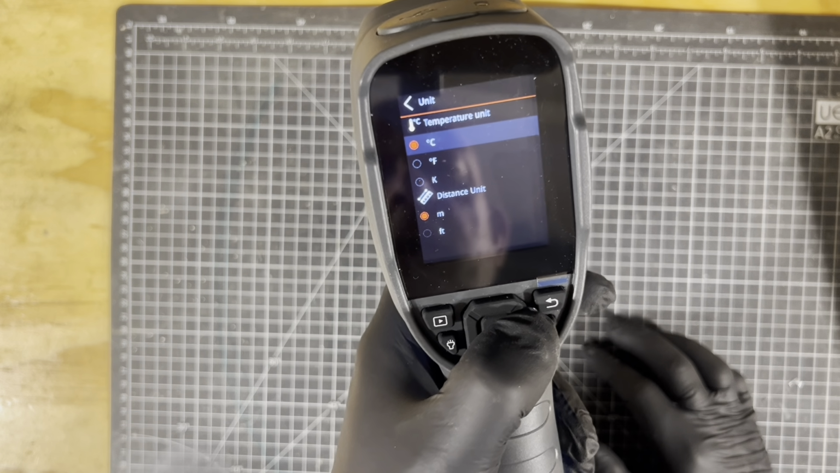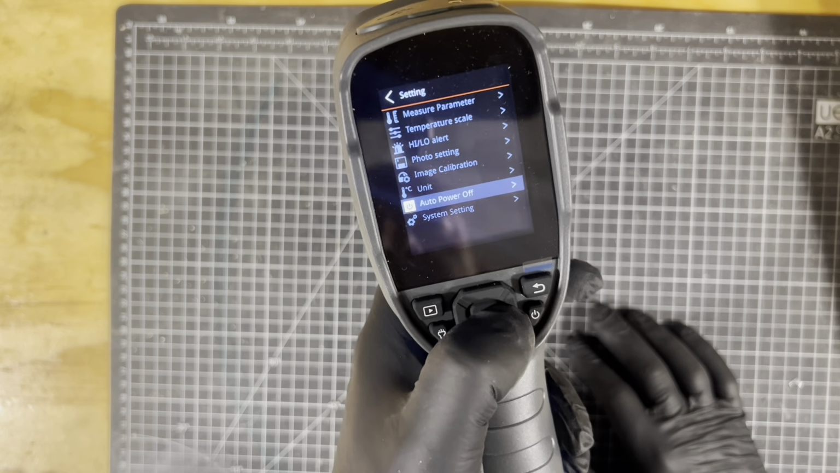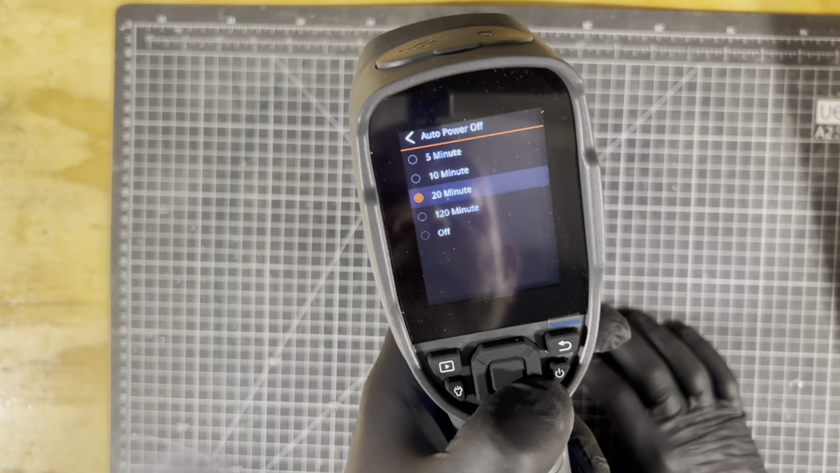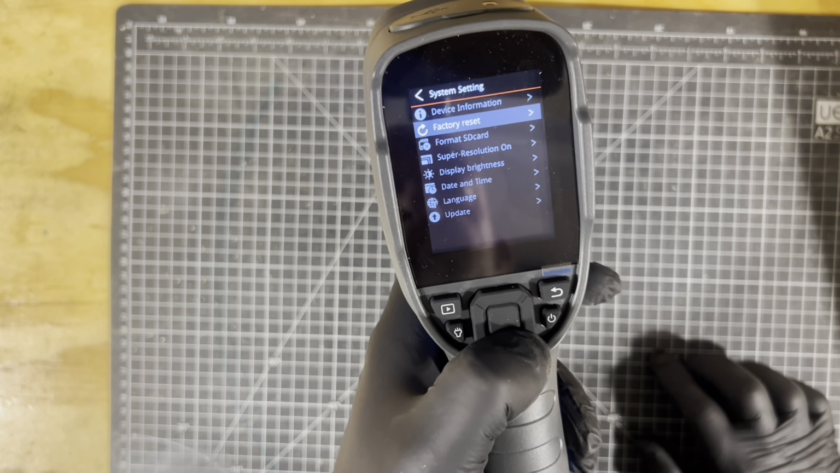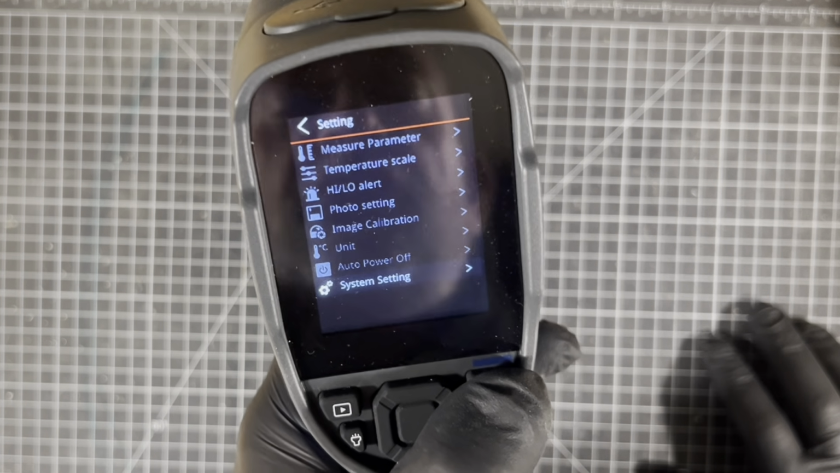units, so we can go either centigrade or Celsius and Fahrenheit. Auto power off. Now this, you can do it for 5 minutes, 10 minutes, 20 minutes, 120 minutes, or off completely. System settings: device information, factory reset, format the SD card, date and time, language, and then there's an update. So let's get straight into it.